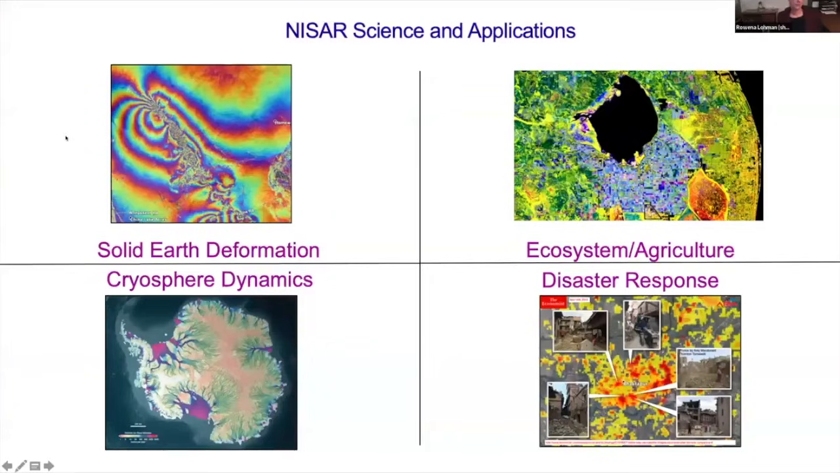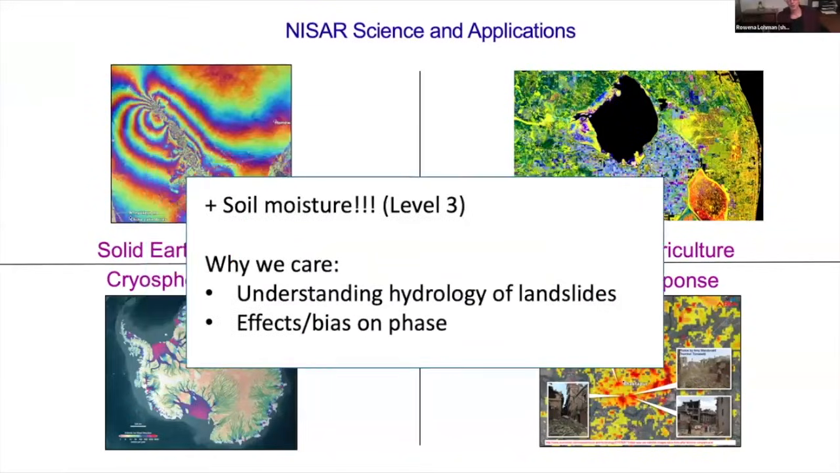All right, so again, NISAR itself, as everyone has already mentioned, has these 4 main areas, including applications and disaster response and things like that. Soil moisture is the only one that's what we call a level 3 product, which means it's a more derived product than the other ones. And so there's lots of things one might care about, depending on what your problem is. Soil moisture people like to know what the soil moisture is, obviously.